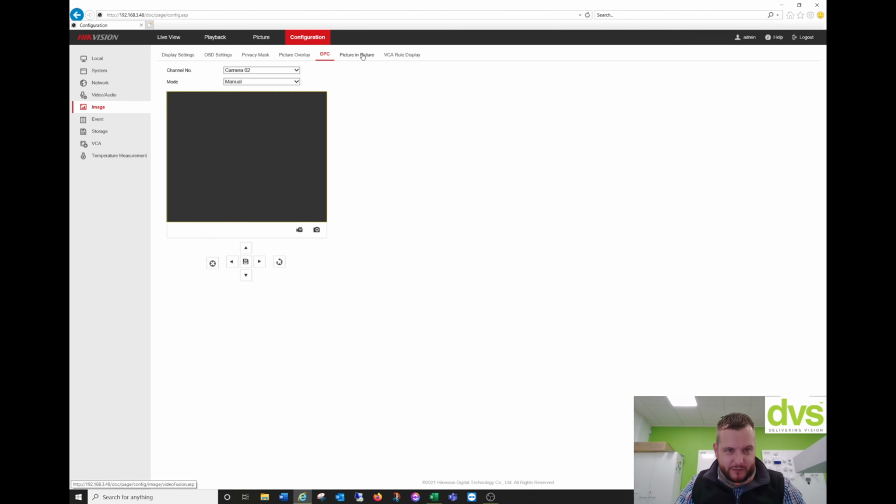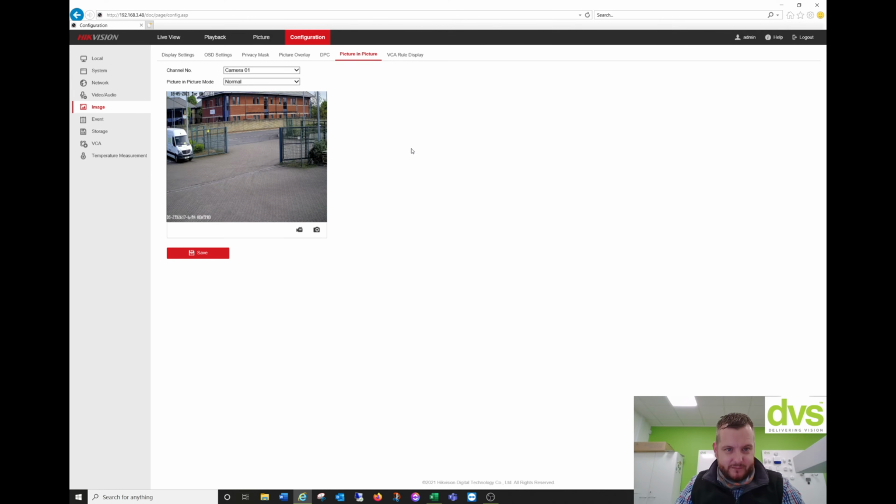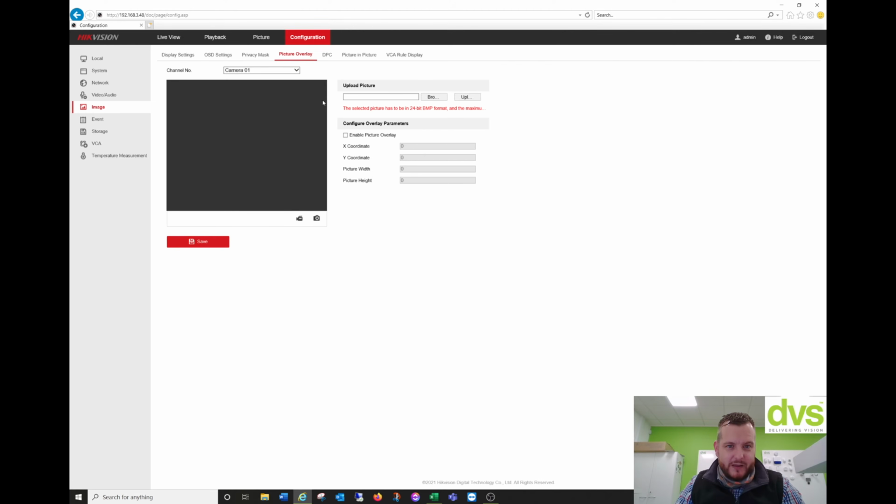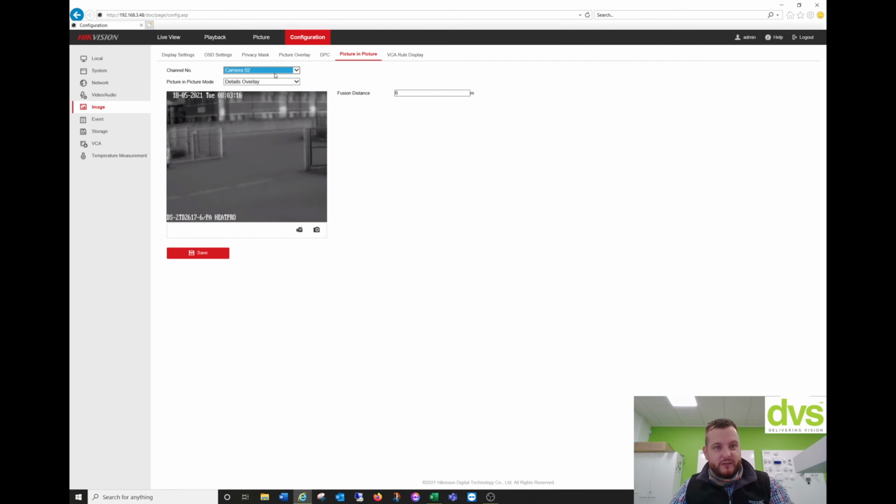DPC, dead pixel correction, and then picture in picture. So what we can do with the picture in picture, so if we go picture overlay, and then picture in picture, if I choose camera 2, this is where we can enhance the thermal image to give it more detail. So we've got details overlay is already on.